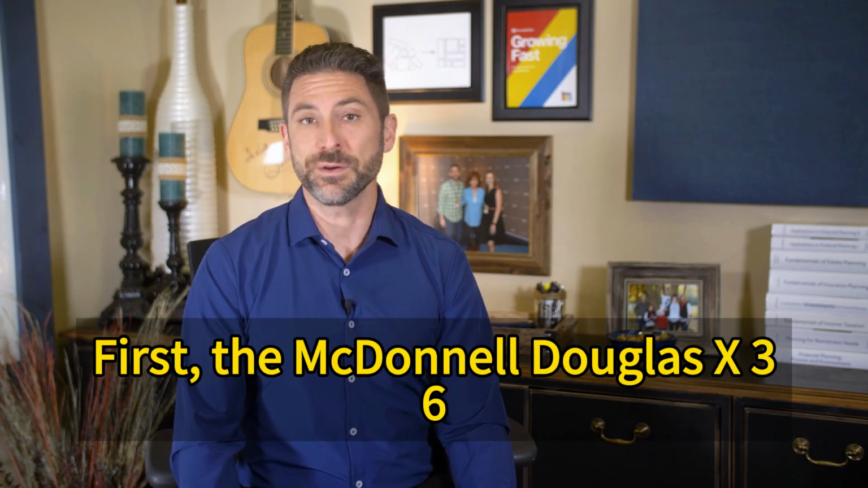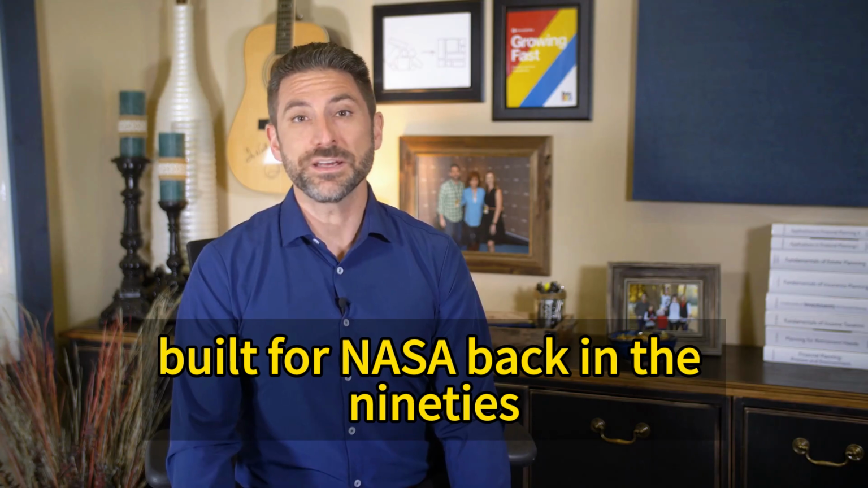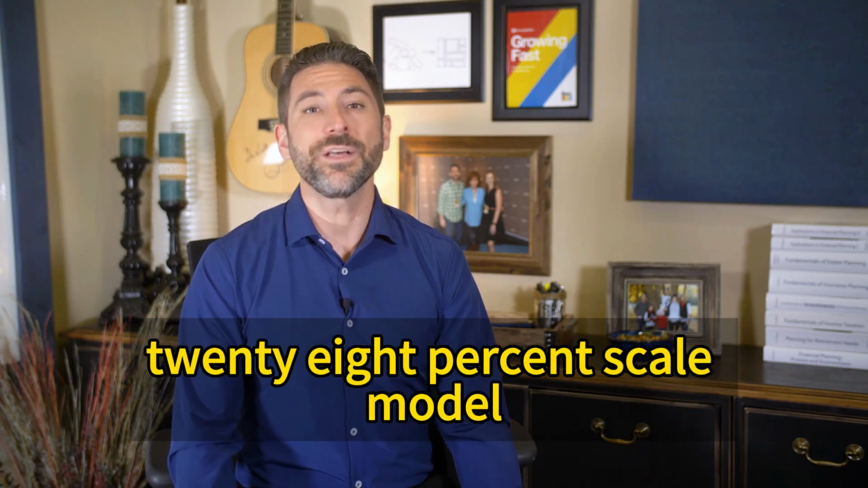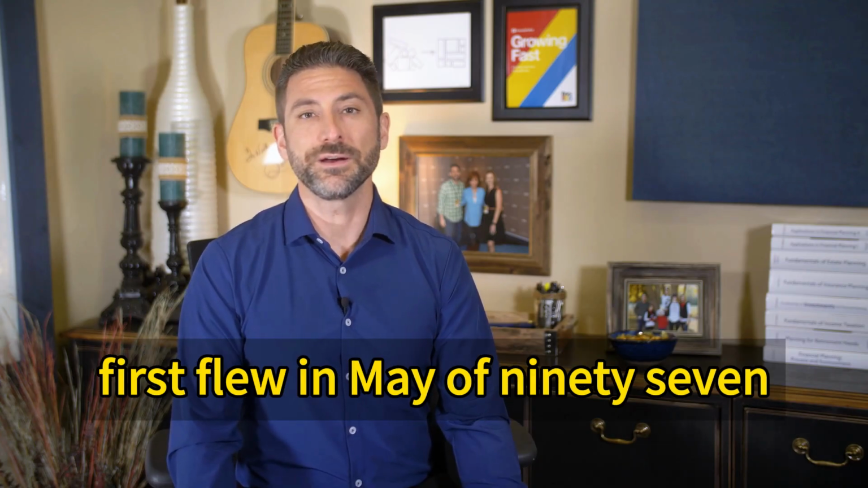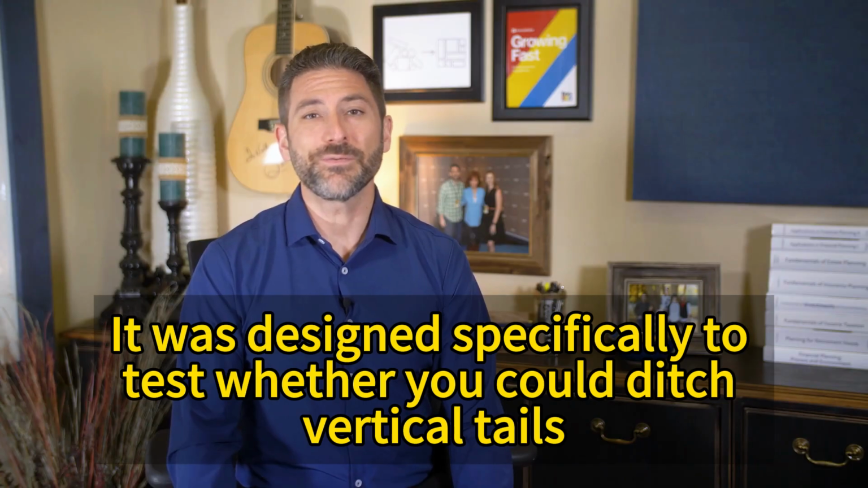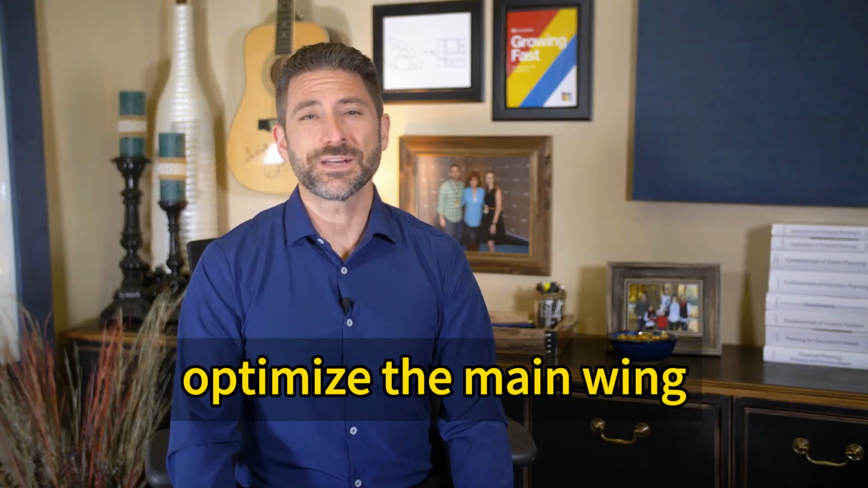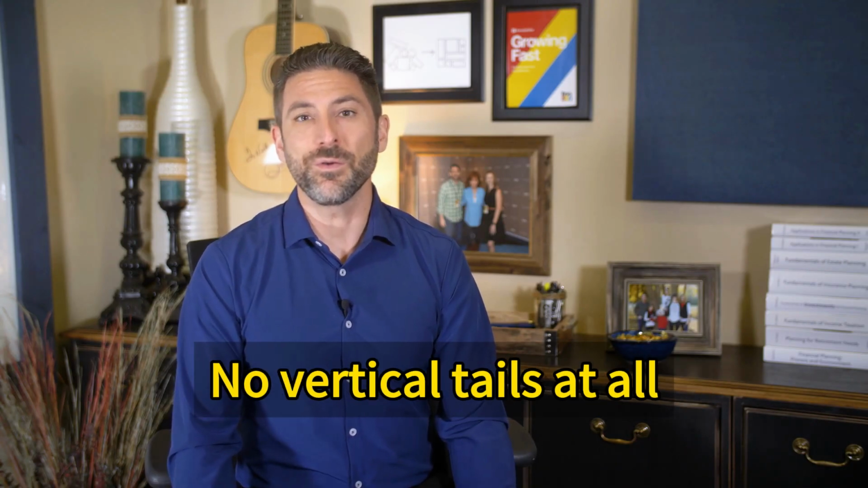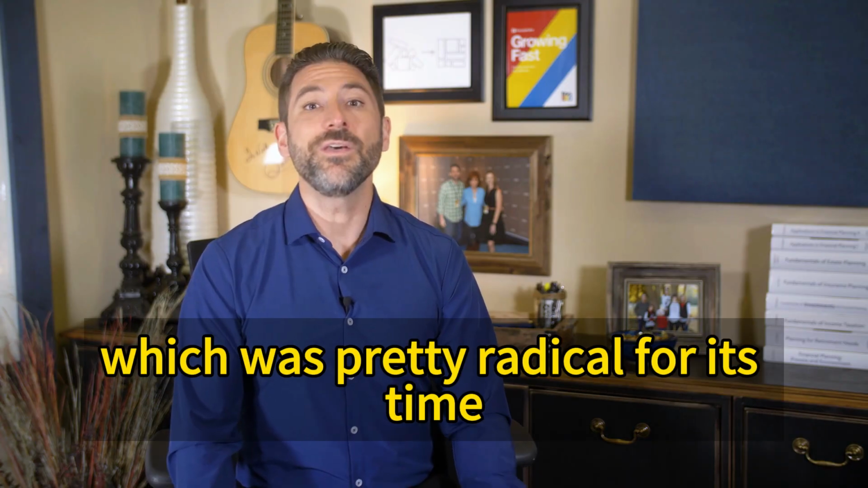First, the McDonnell Douglas X-36, built for NASA back in the 90s, tailless, high agility. The 28% scale model first flew in May of 97. It was designed specifically to test whether you could ditch vertical tails, optimize the main wing, and still get better range, better maneuverability, and better survivability. No vertical tails at all, which was pretty radical for its time.